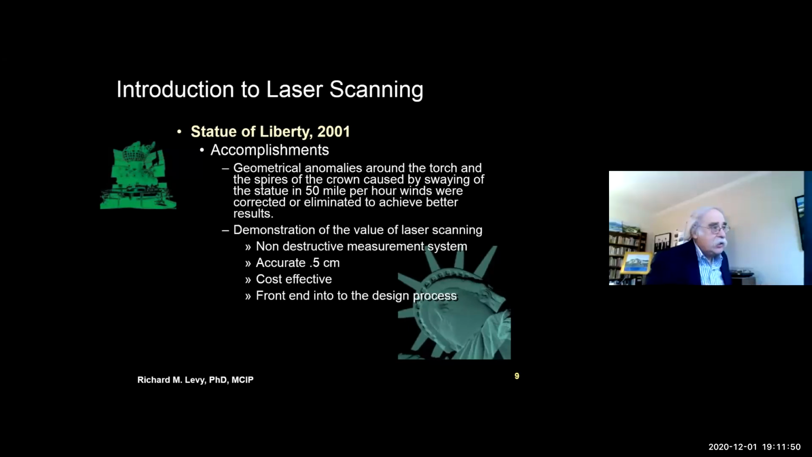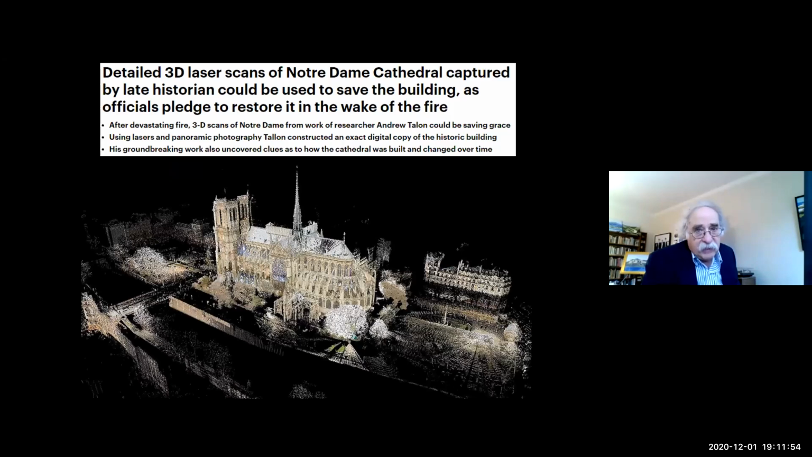As I mentioned yesterday, Notre Dame Cathedral, they were lucky to have a laser scan of the entire cathedral, including the roof structure, prior to the fire.